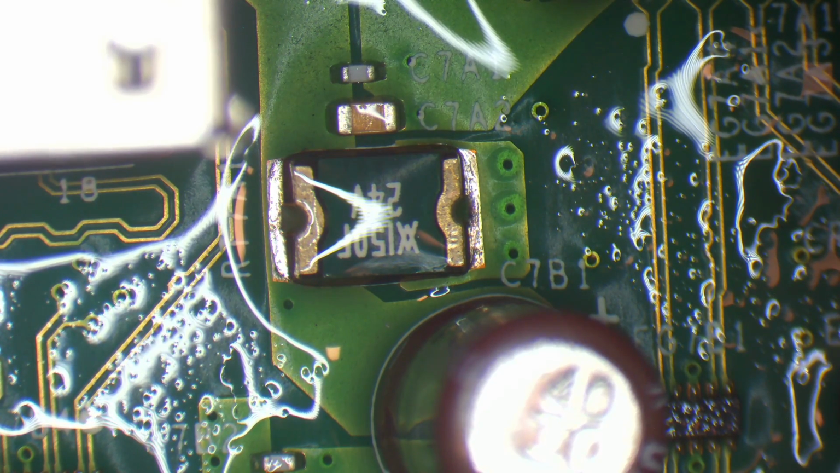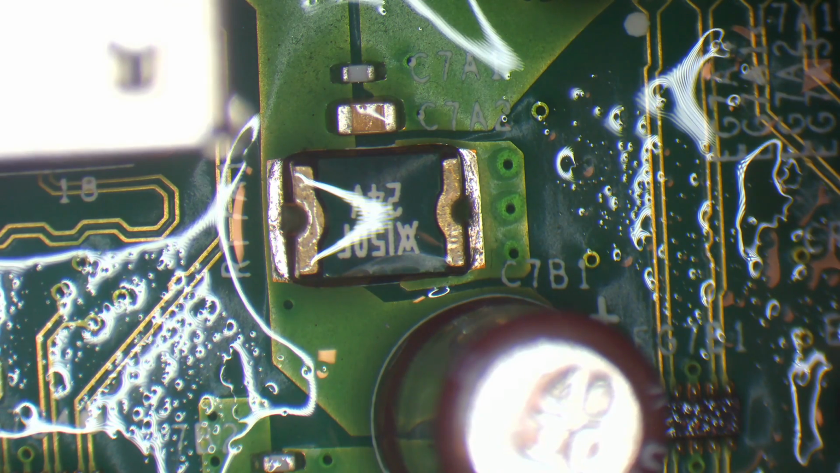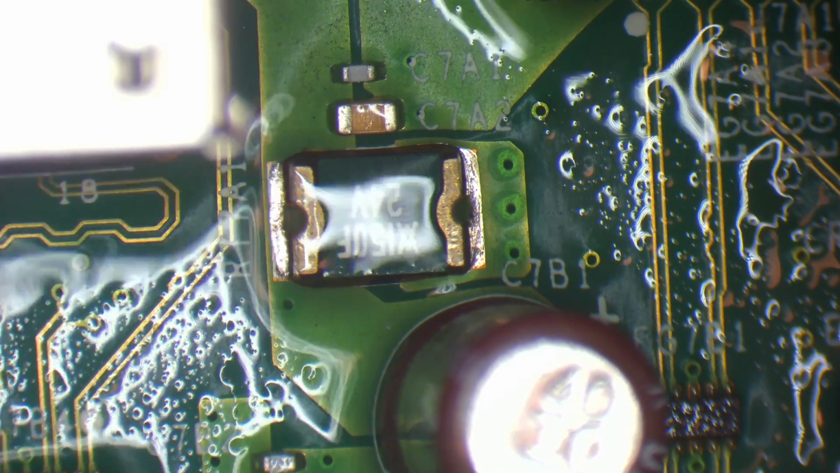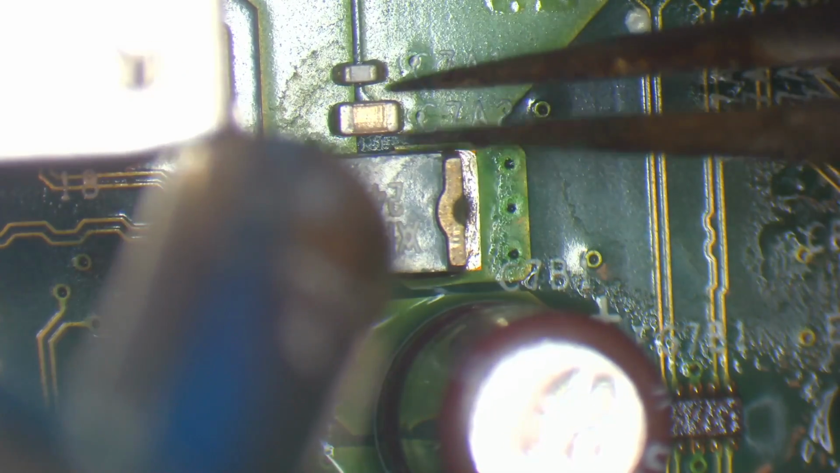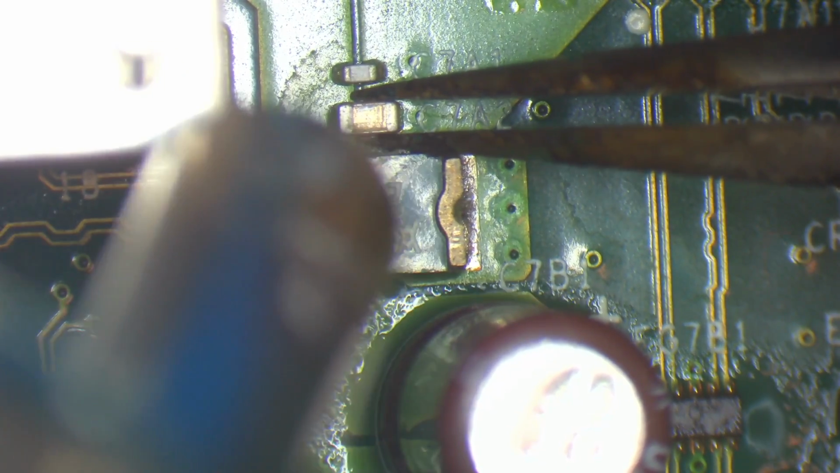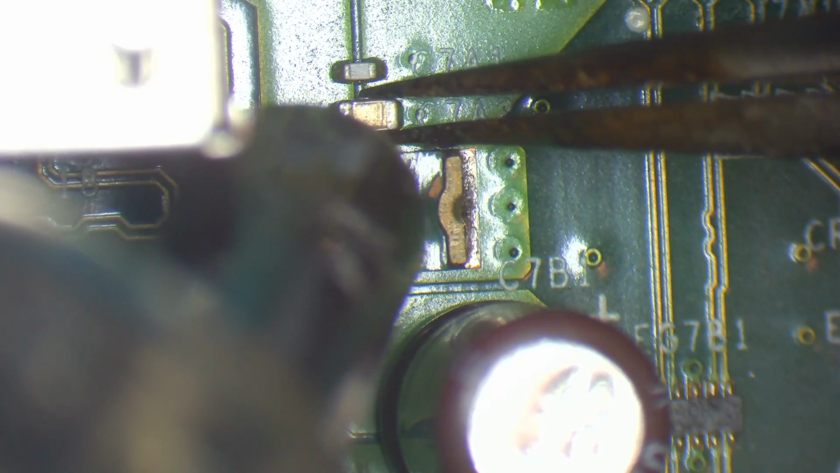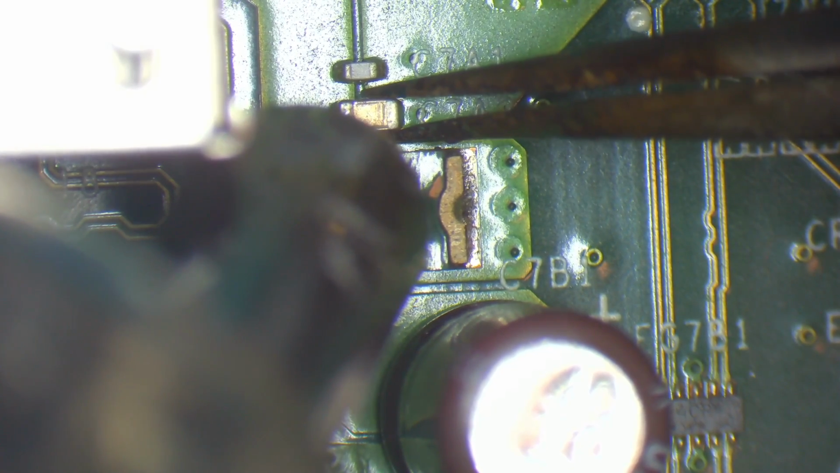I'm going to remove the capacitors just above it. As far as I know, that's not connected to ground. I think that's some sort of fuse. I'm pretty sure of it. I could be wrong there, but I'm pretty sure that's a fuse that's getting hot. So this component here. So I'm going to remove this cap here, because this cap is definitely connected to ground. So I've got my hot air at 480 degrees, and that's at 40% airflow.